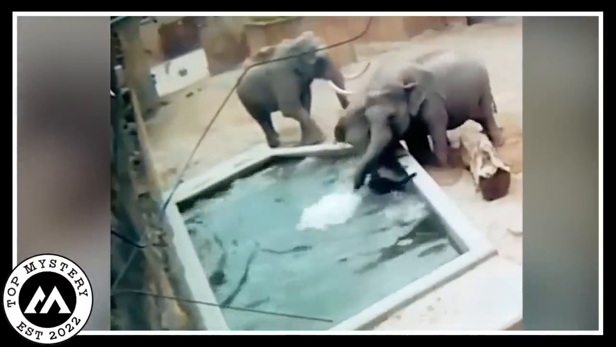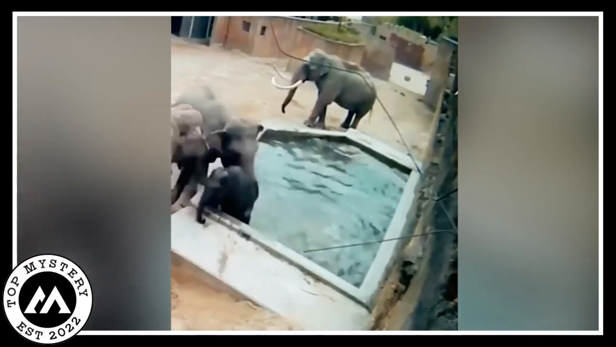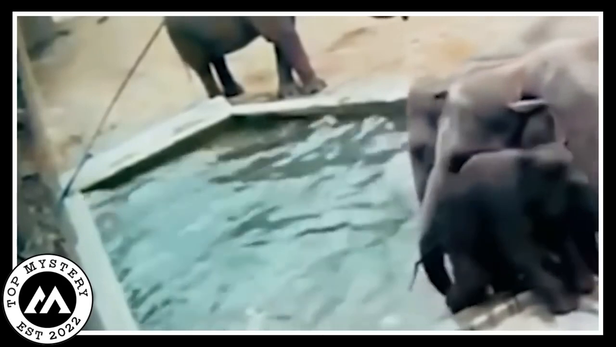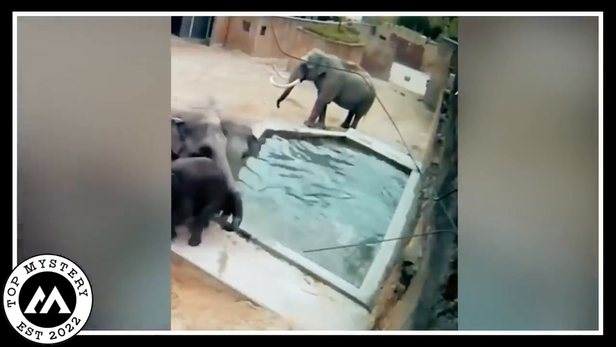The incident involving the little pool became a team effort, demonstrating the compassionate nature of elephant families. They worked together to ensure the safety of the baby elephant, transforming a small slip into a story of compassion and cooperative rescue.